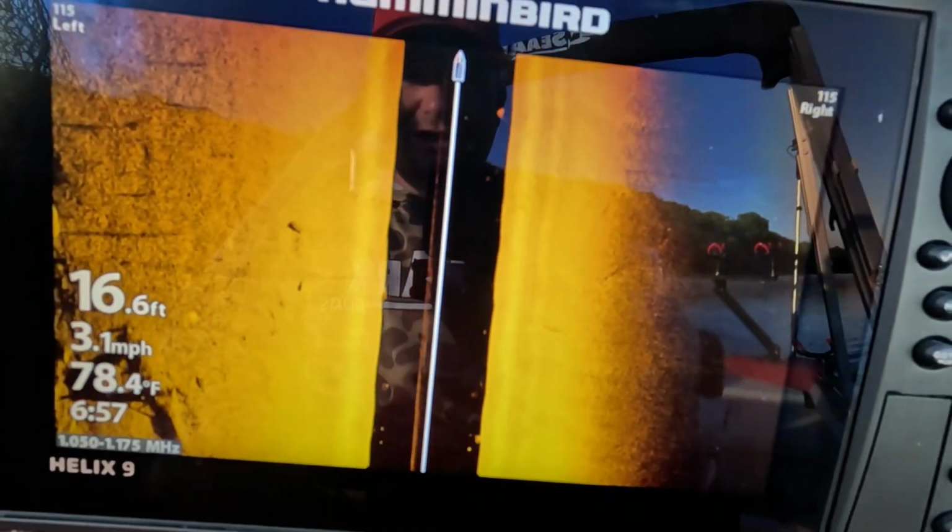Got a bait ball. There's a small fish on side imaging. Side imaging is a great tool and something you should definitely take the time to learn and master what you're looking at, because you can see so much with it.